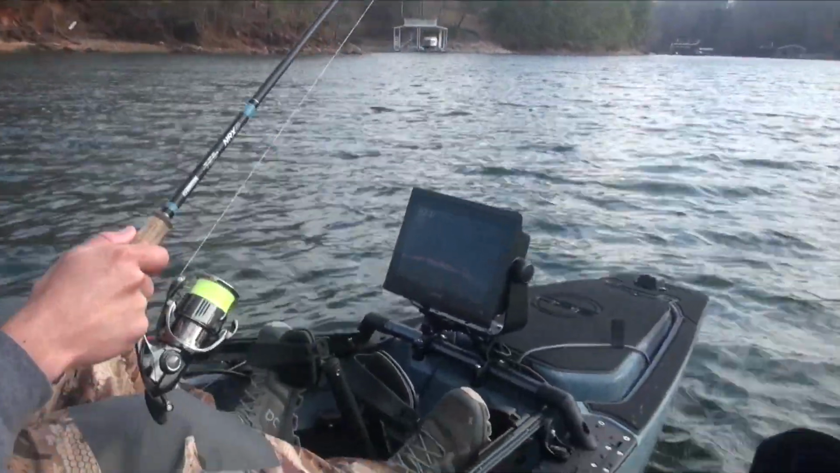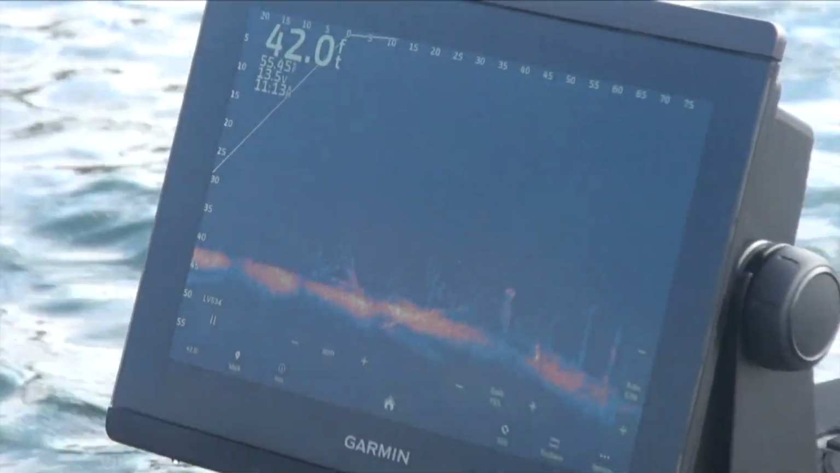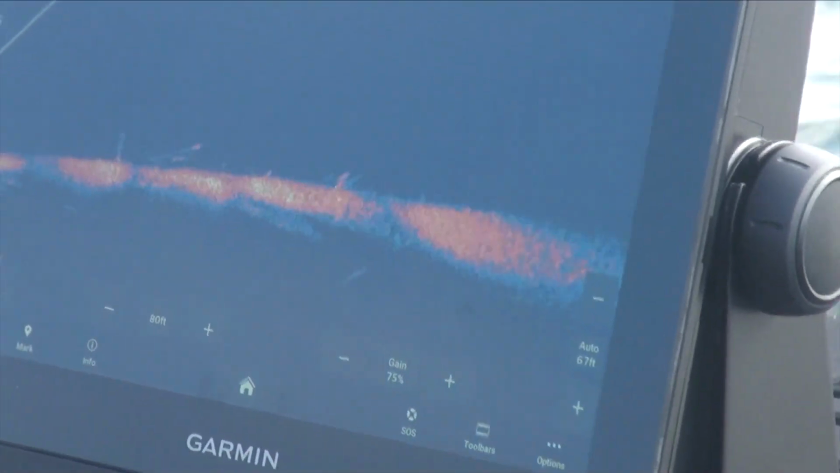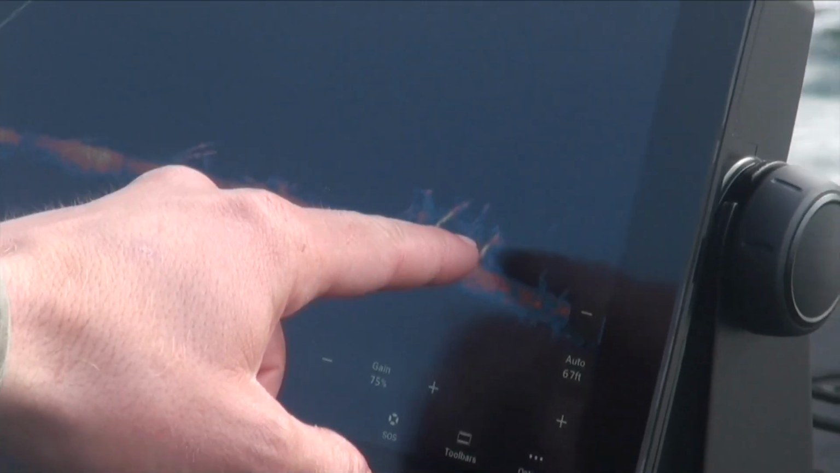Good timber edge right here in the mouth of this little creek. You can see all the timber and try to spot a fish. There's a fish right there about to swim past that log.